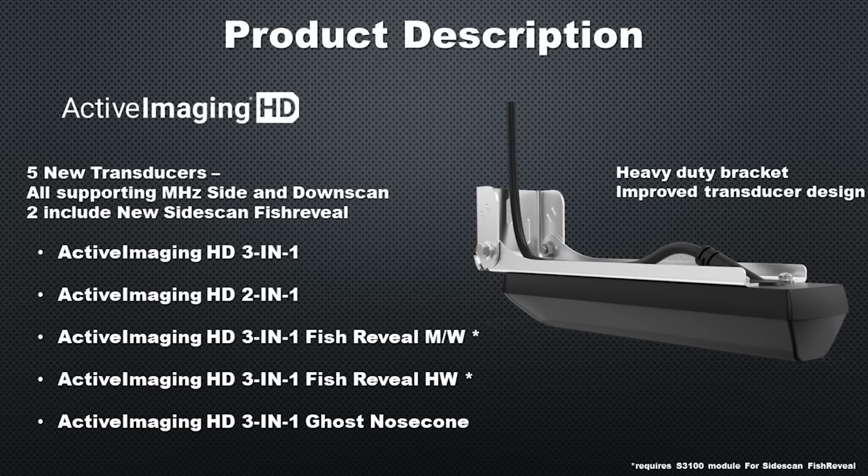ActiveImaging HD 2-in-1, which will give you side and down scan, but not traditional sonar. That transducer would typically be used on a fiberglass boat, like a bass boat, where it's mounted up higher on the transom, and then you'd have an in-hull 2D transducer that would give you depth while you're on plane. Whereas the 3-in-1 would be better suited for an aluminum boat because the transducer will be in the water at all times while your boat's on plane, based on where it's mounted.